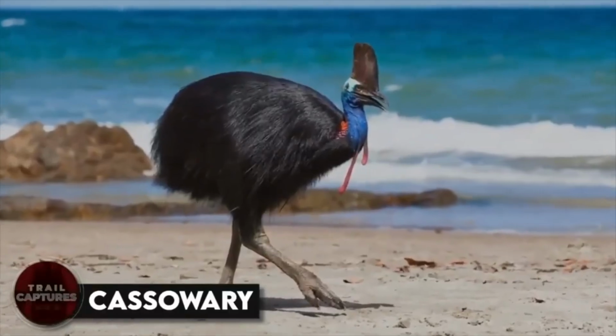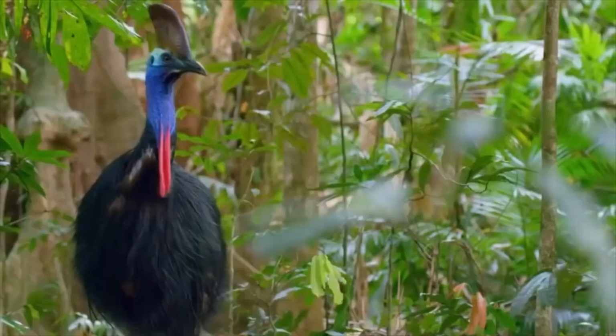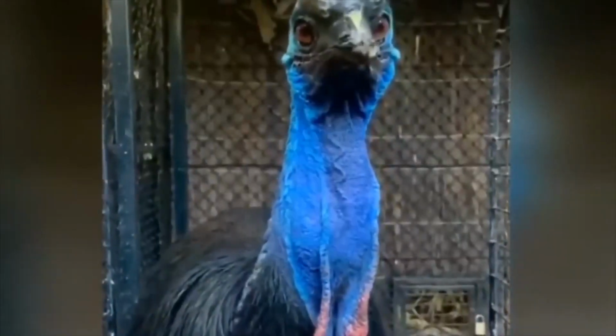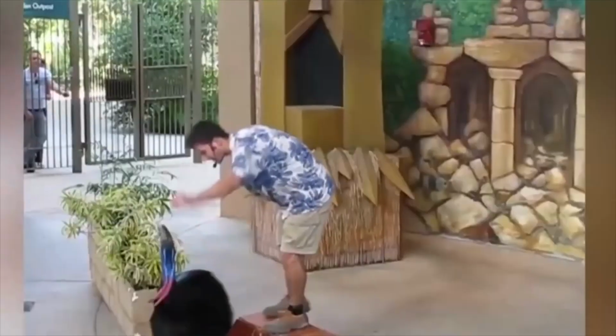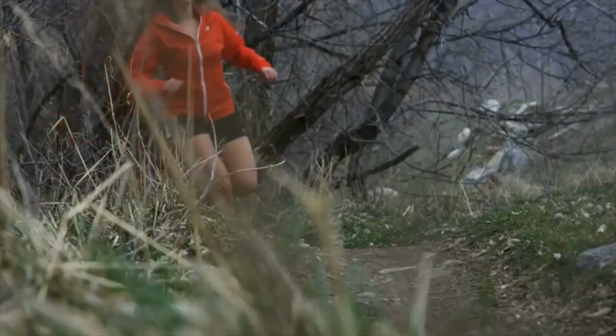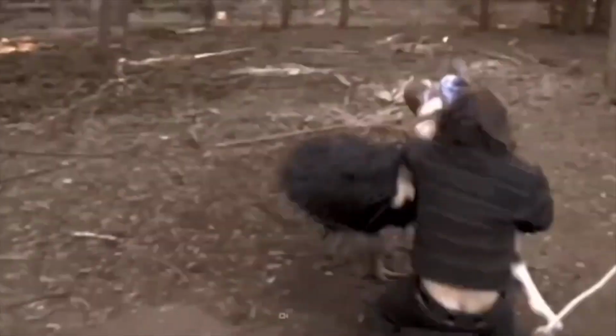Cassowary. The cassowary is usually known for its striking appearance, with its bright blue head and neck and a large bony protrusion on its head called a casque. However, these birds are also incredibly dangerous, with sharp claws on their feet that can cause serious injury or even death. Cassowaries are also known to be territorial and can become aggressive if they feel threatened. And when they do, get ready to run as fast as you can and as long as you can, because they will follow you as long as they can.